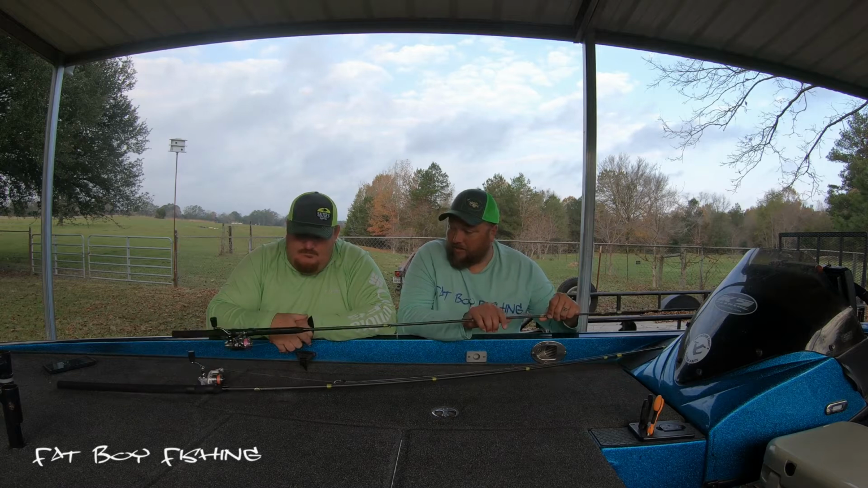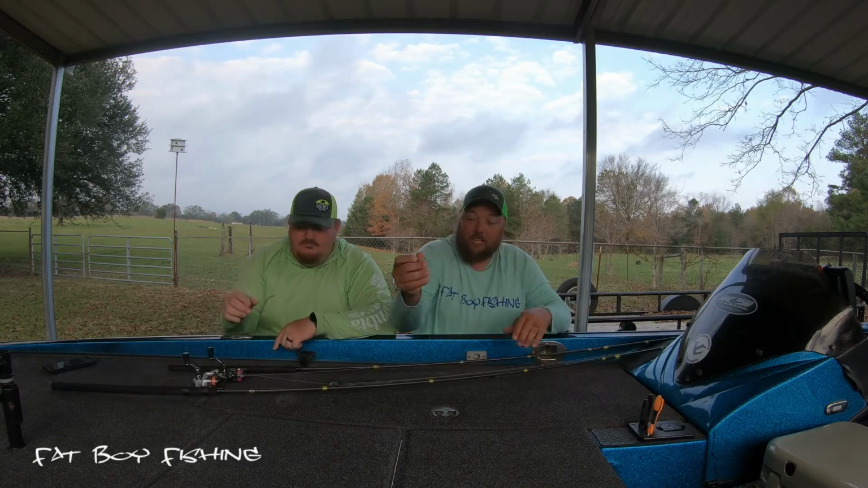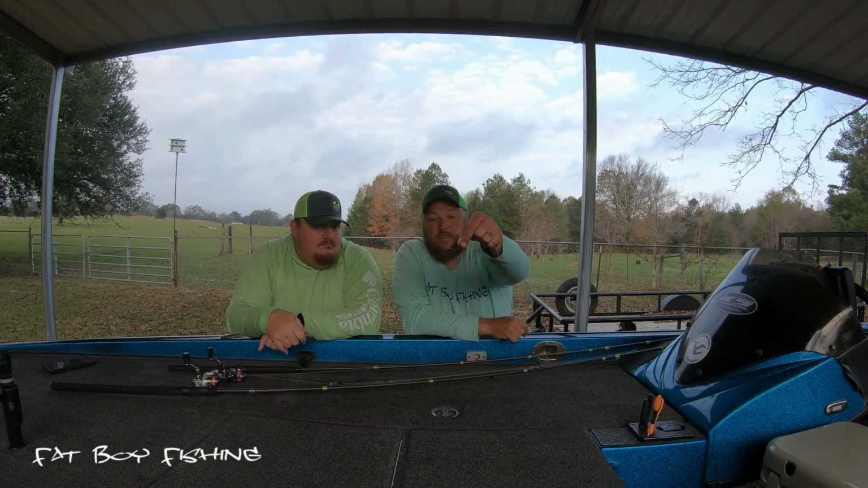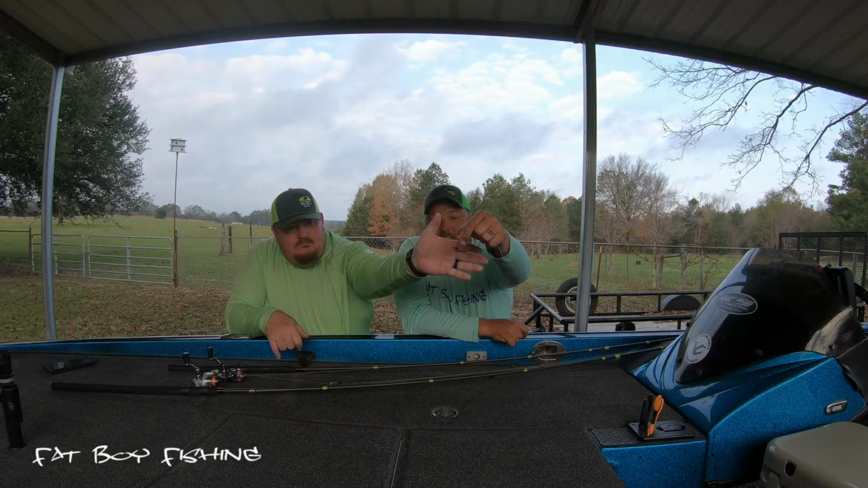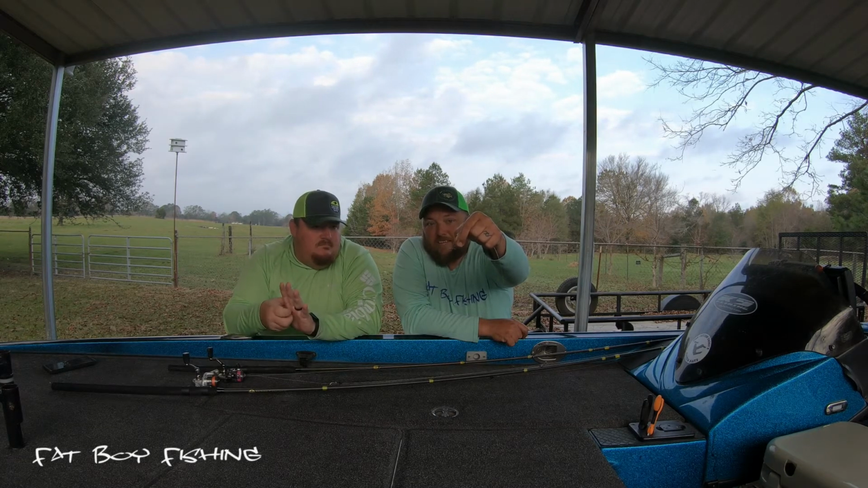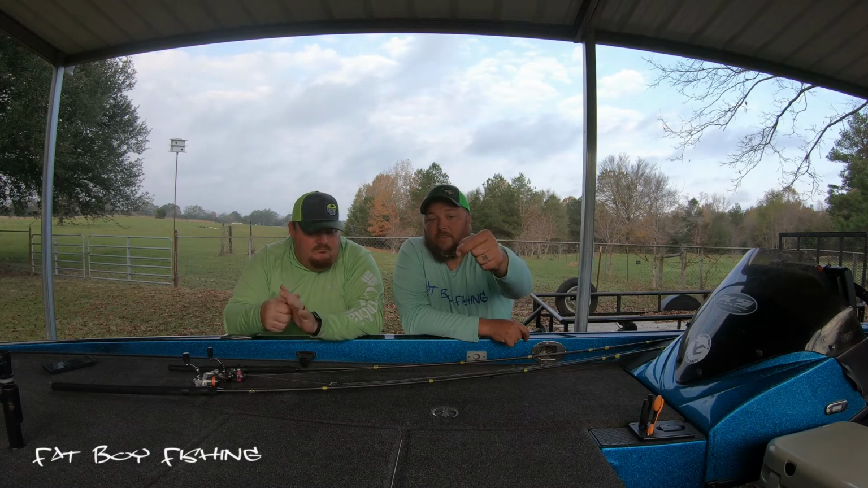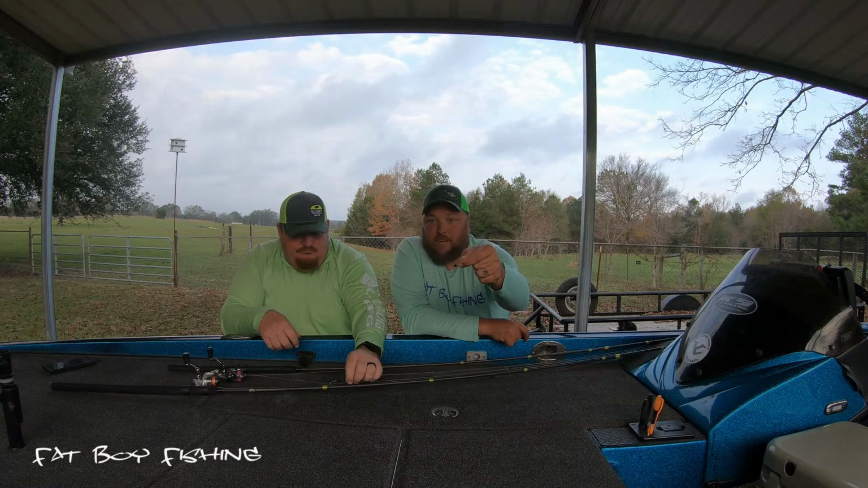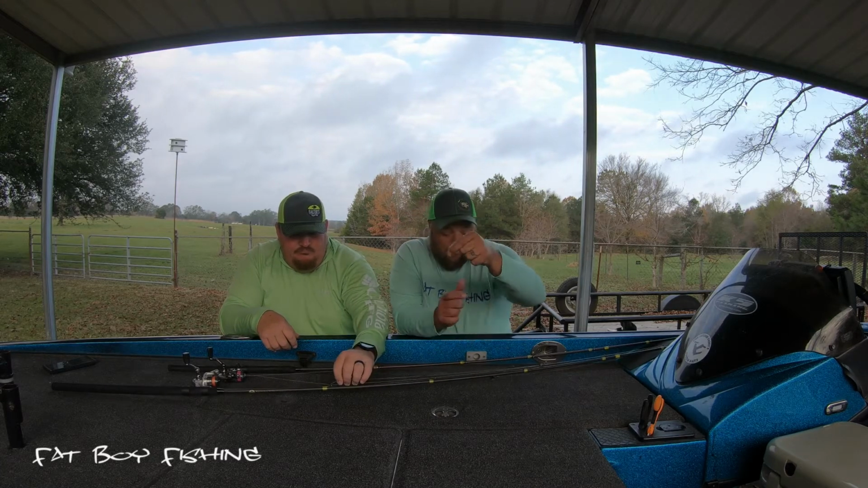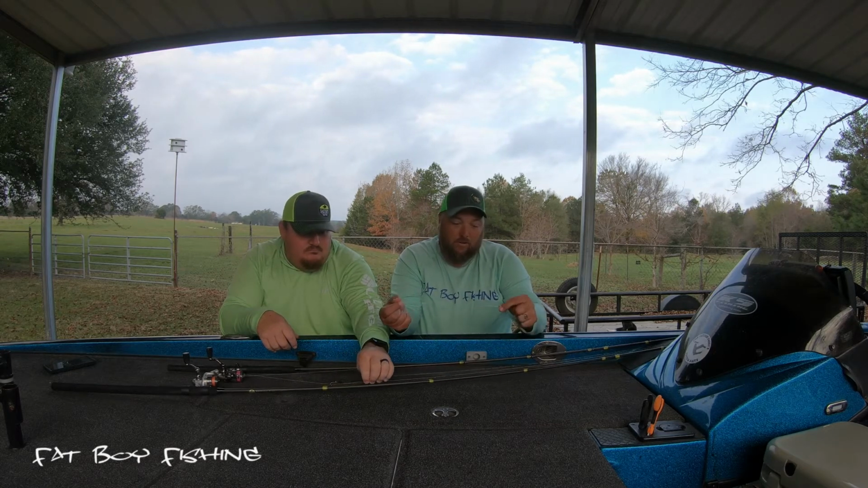The other thing we're using is Wicked Weights tungsten. We showed y'all last tournament that we used that ball jig. That ball jig right there is an 1/8 ounce, and everything we do is typically with this 1/8 ounce. There's 3/32, 16ths, and quarters, but this 1/8 ounce is the one we used 85–90% of the time.